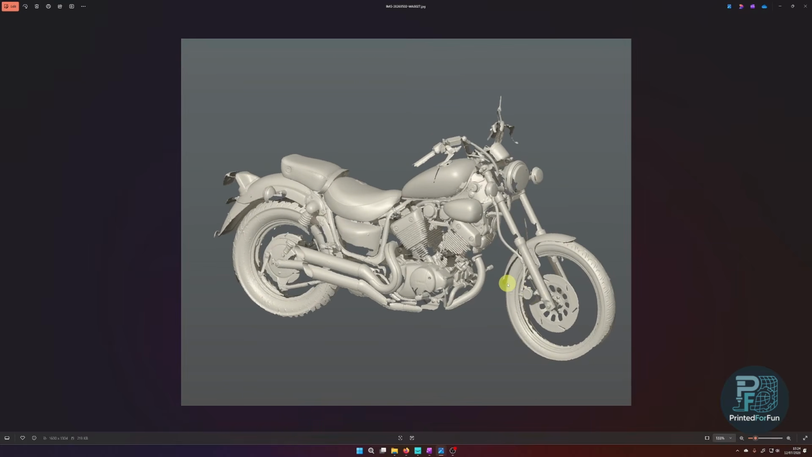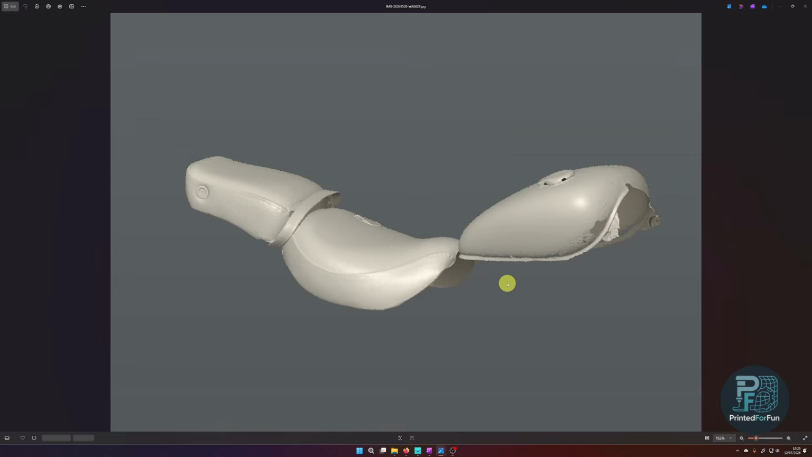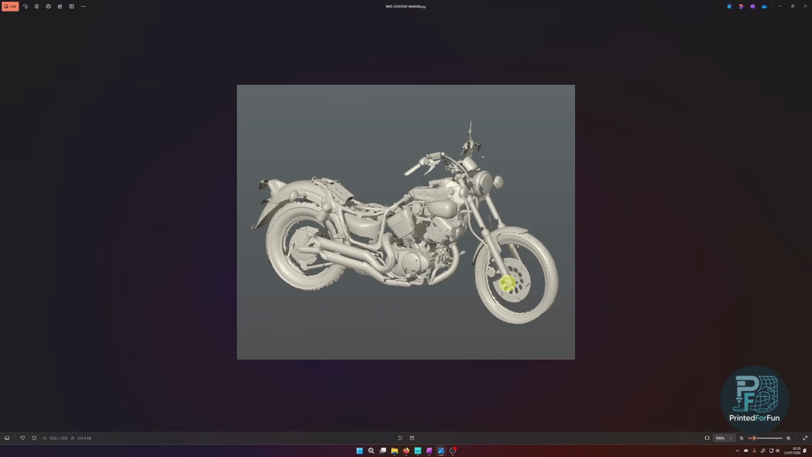So here you can see this is the full motorcycle with the original tank and saddle, and here is the saddle and tank removed, and these are the two ones isolated. So this is also an upcoming project sometime where this will be converted to a bit different style of motorcycle.